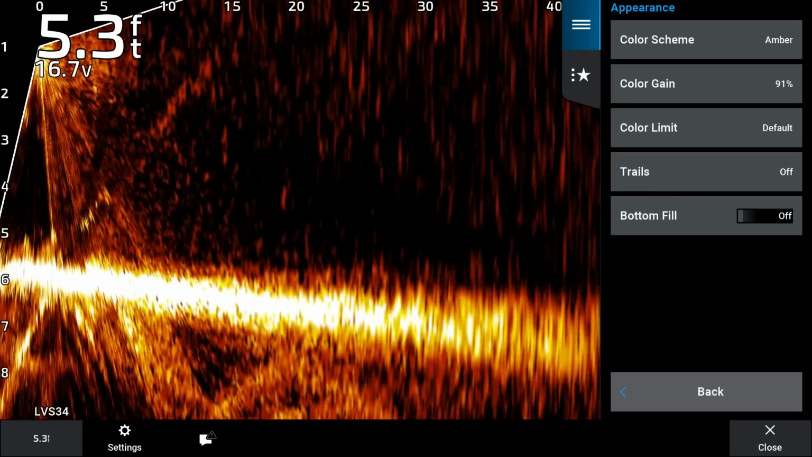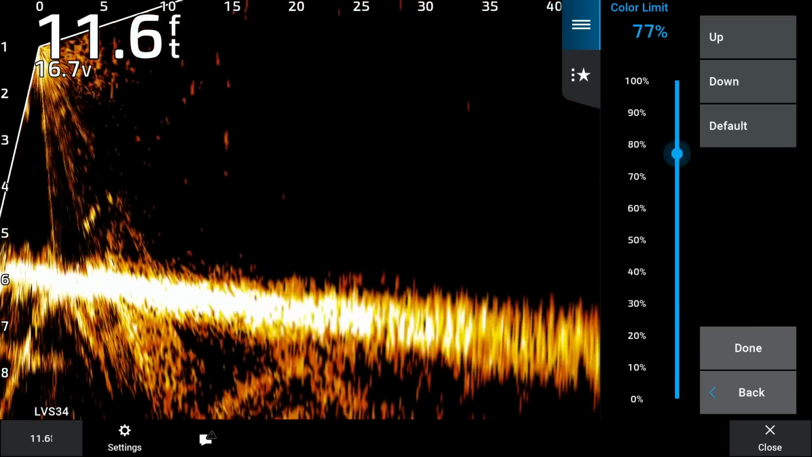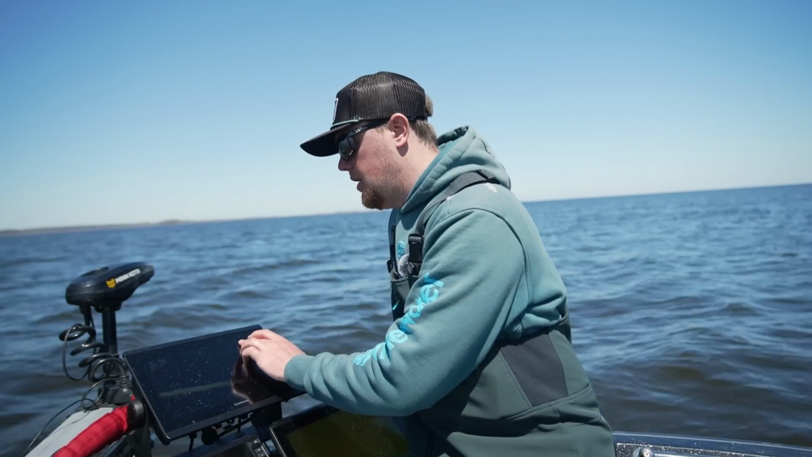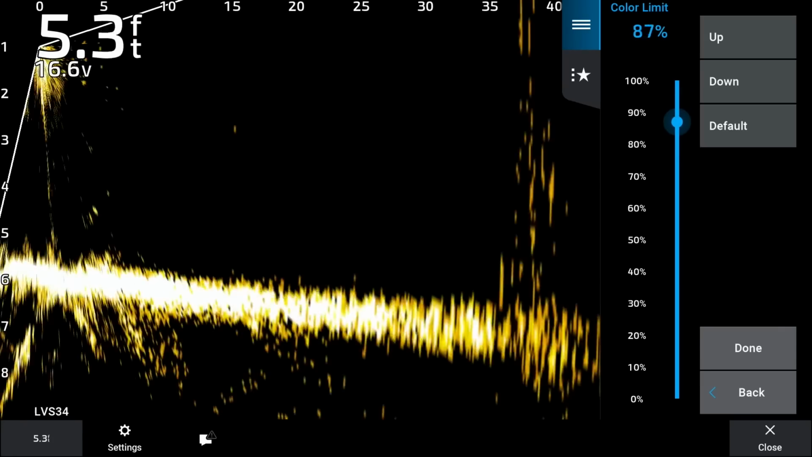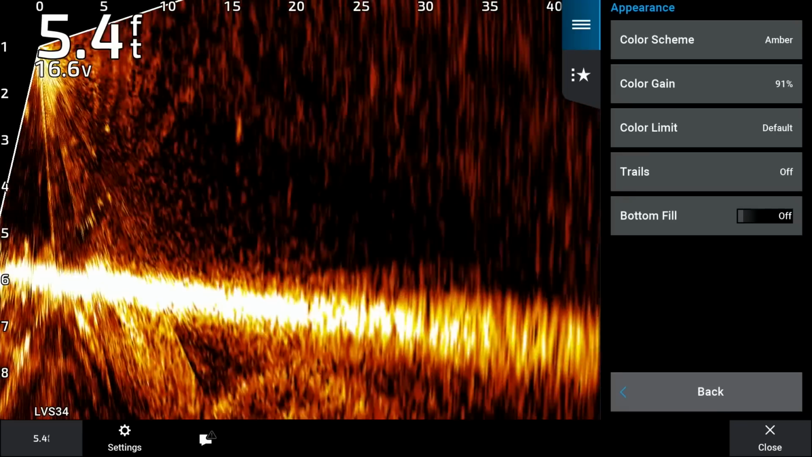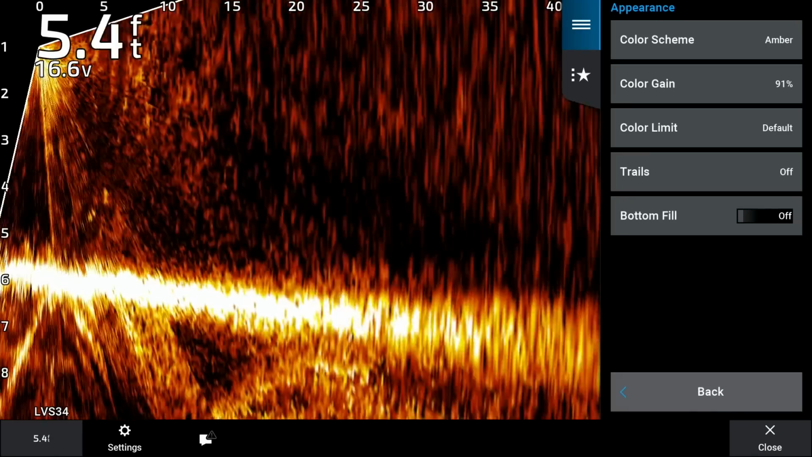Color limit, I always just leave on default, but you can play around with it. It'll just limit the amount of color that gets put into your picture. If you notice, if we go all the way up to 100%, you pretty much get rid of all the color in general. So I always just leave that on default. It's not really a setting that I worry about, and it's not something that is crucial to me catching fish.